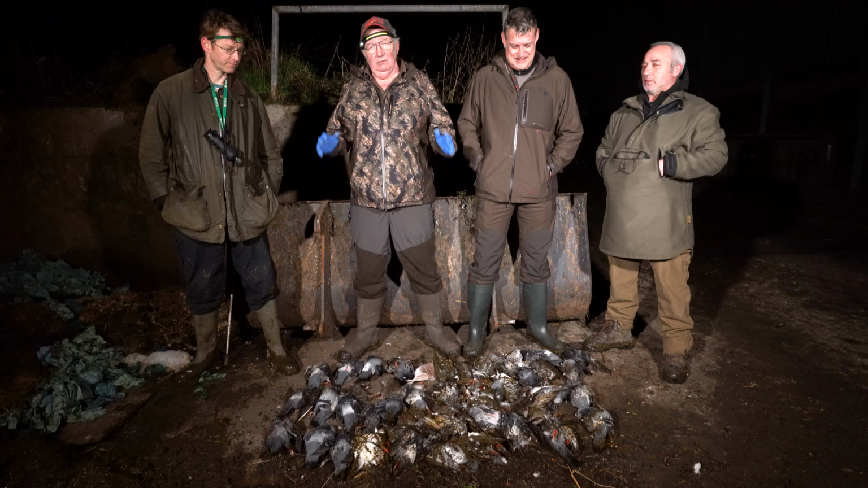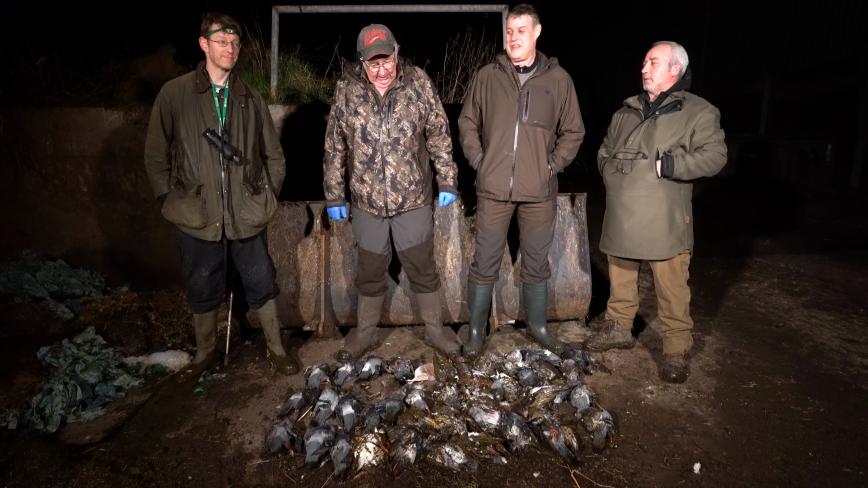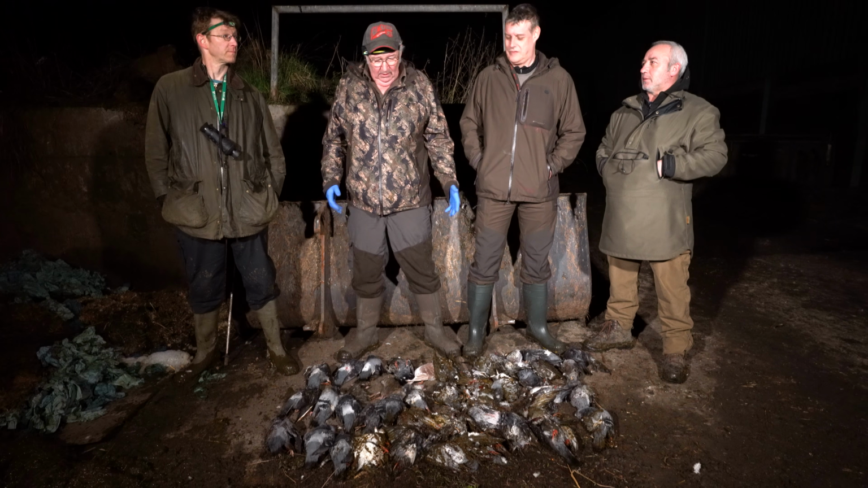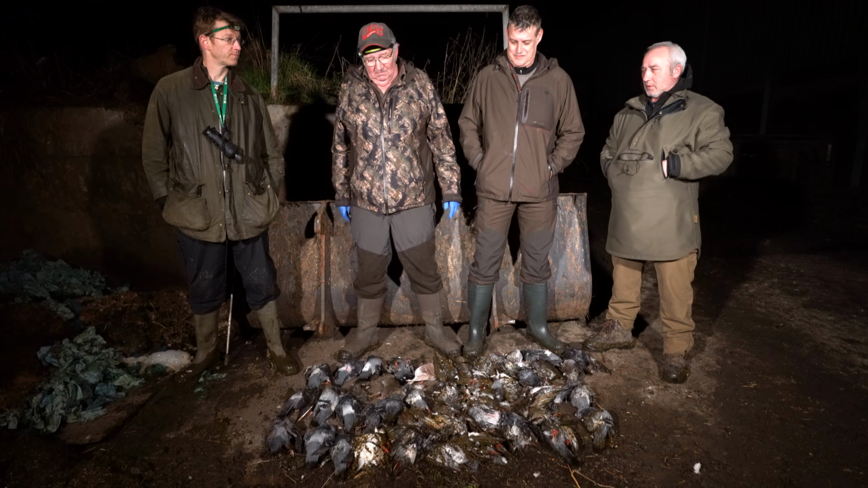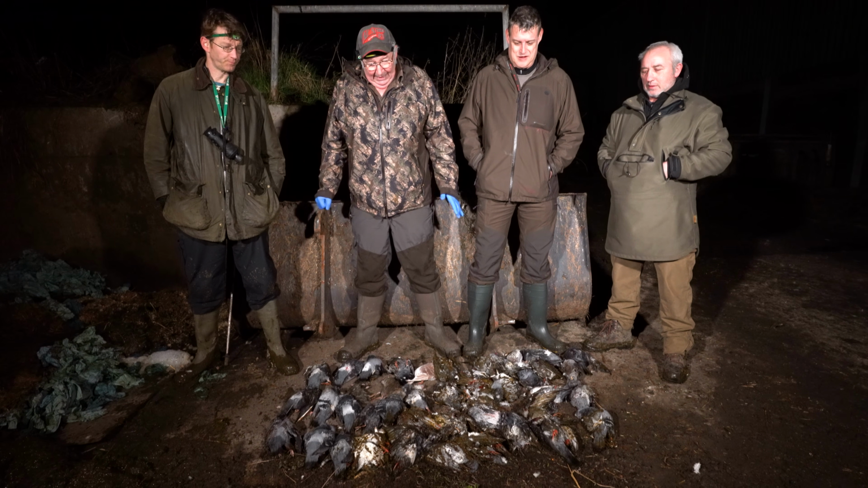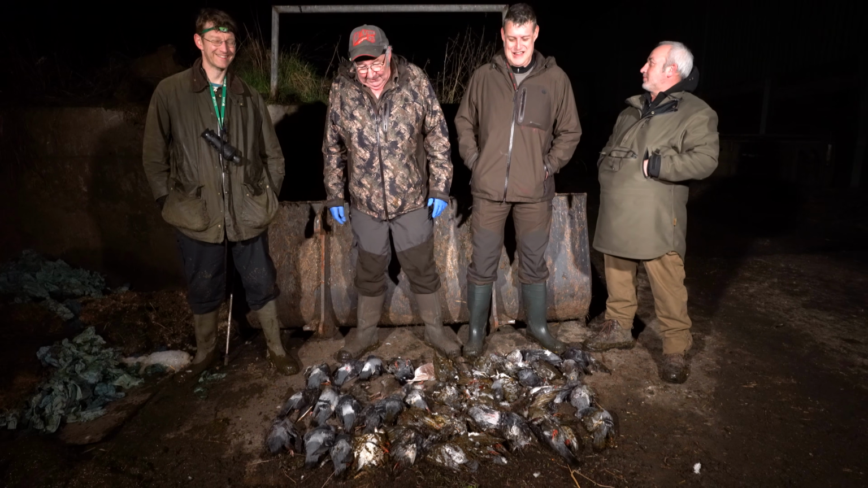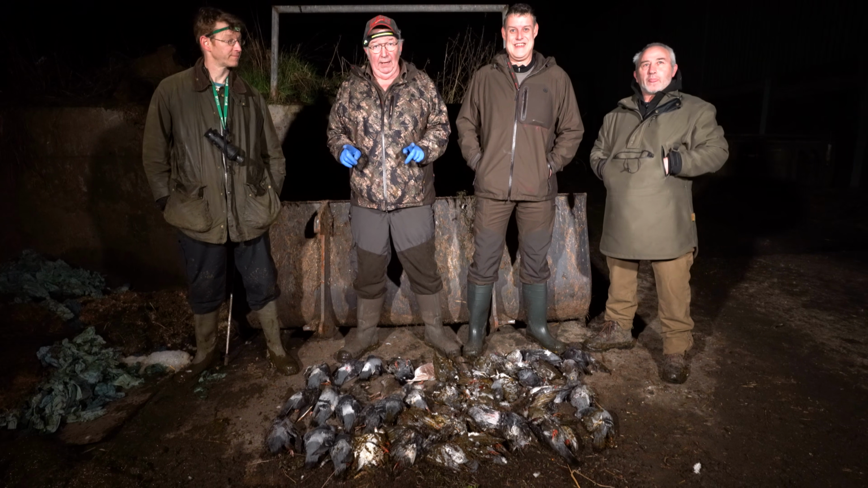Absolutely brilliant night. The equipment worked superbly. Everything did exactly what it's supposed to do. All came together. It really did. Combination of thermal, night vision, accurate rifles. It's brilliant. The whole thing was brilliant. Really happy. I suspect we'll be a bit achy in the morning. Yeah. But well worth it though. If ever we get the chance to come back, we'll be back. We will. I promise you.